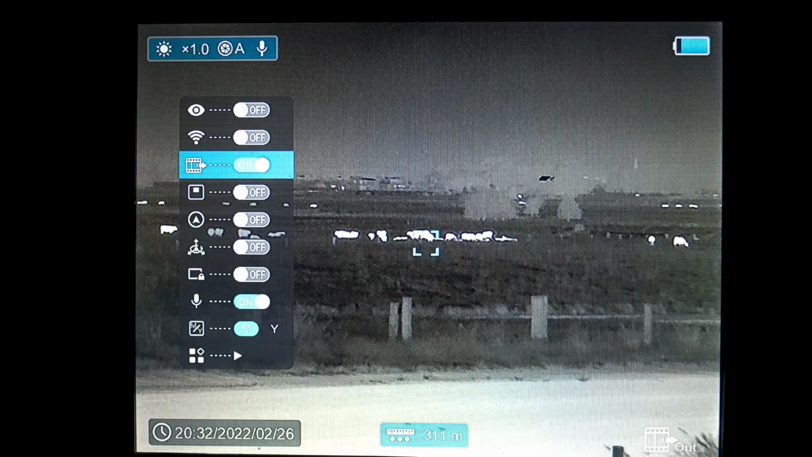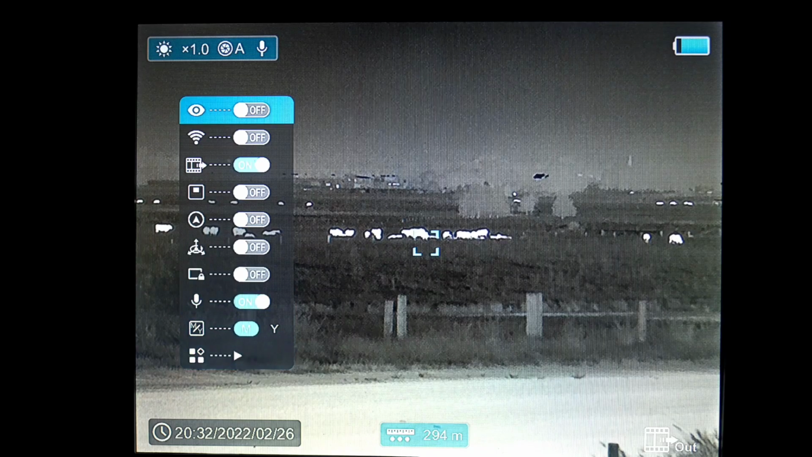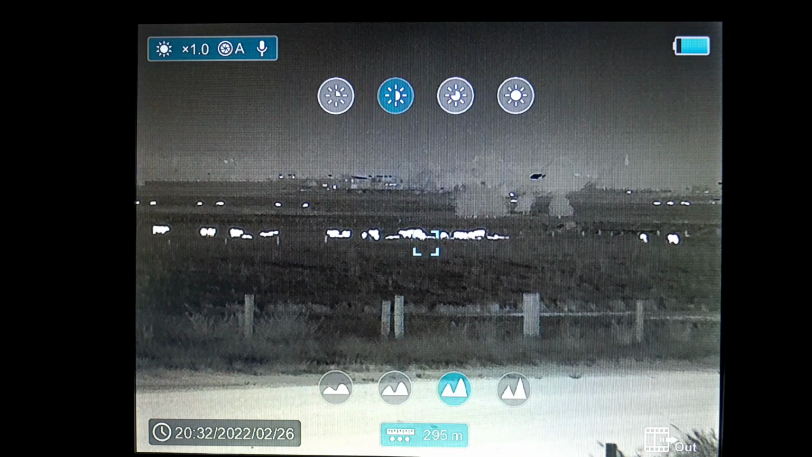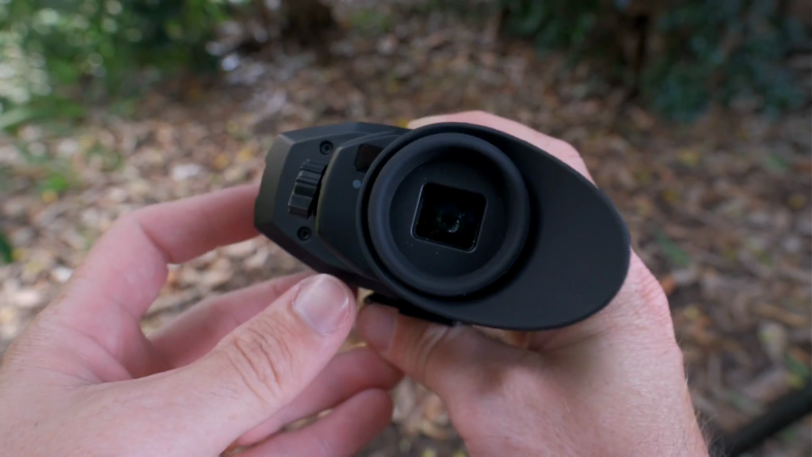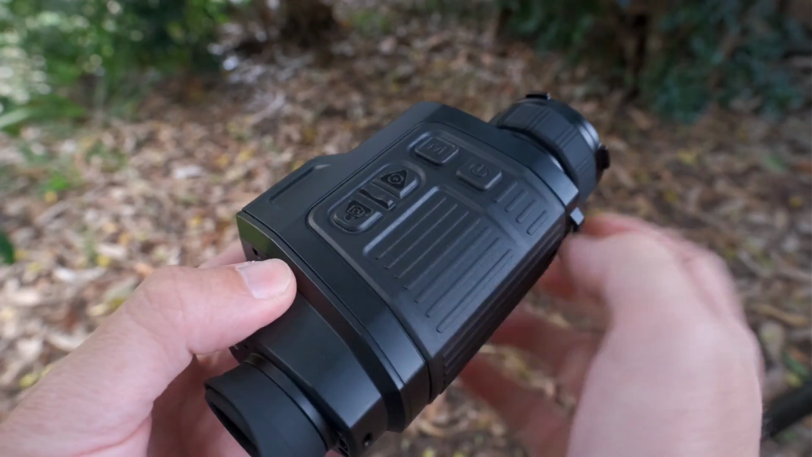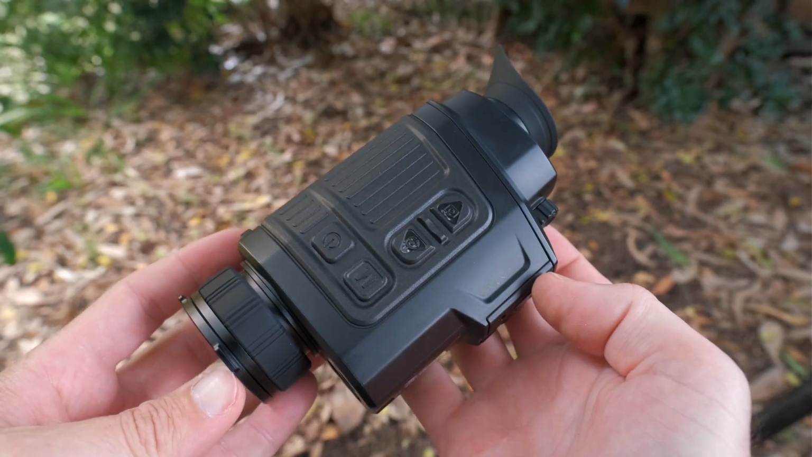Menus are icon based, but being used to the InfiRay system on my E6, I didn't really have any confusion. For those unfamiliar though, some type of text would be welcome in the menus, I'm sure. It sits very nicely in your hand with the flat design and the button layout. Especially considering it has a LRF, it's a very compact little unit.